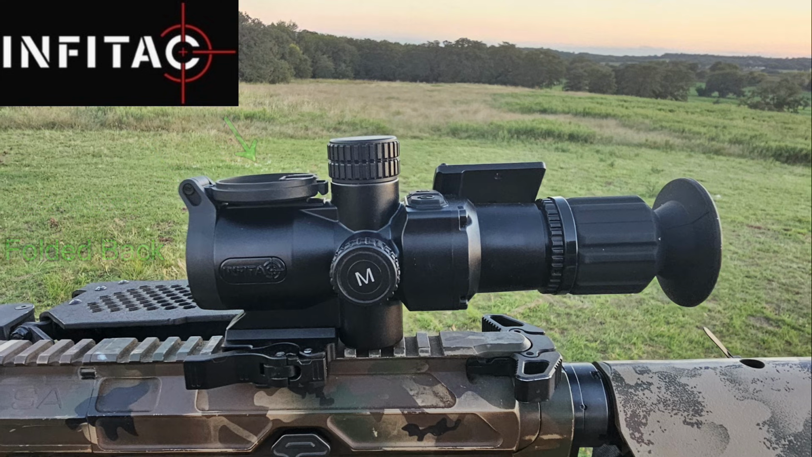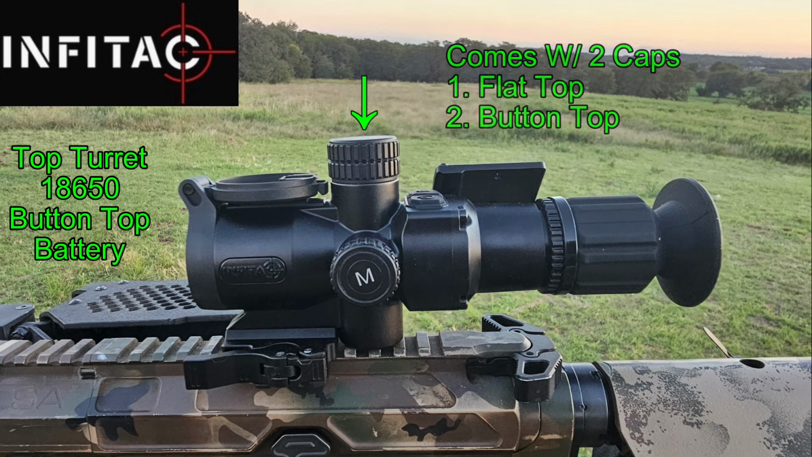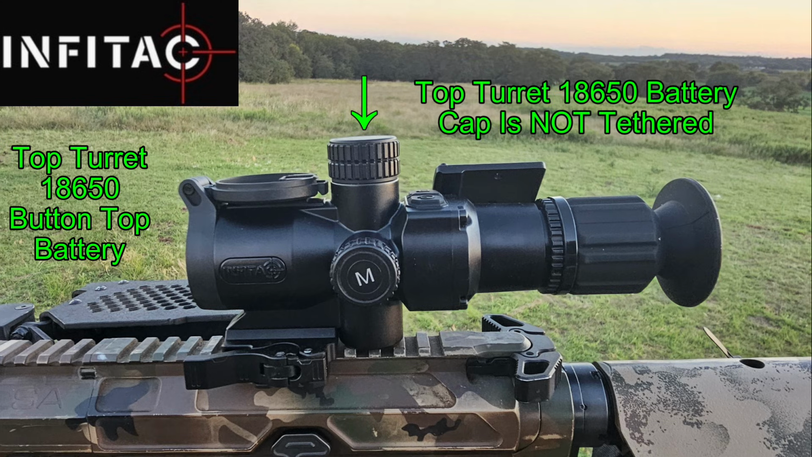You've got a top turret that holds the 18650 battery. The battery is easily removed. You don't need to tilt the scope in order to get the battery out of it, which is terrific. It comes with two of the 18650 batteries. It comes with two caps for them, one for flat tops and one for button top batteries. And just a note, the top turret is not tethered. That's because you can change out the caps.